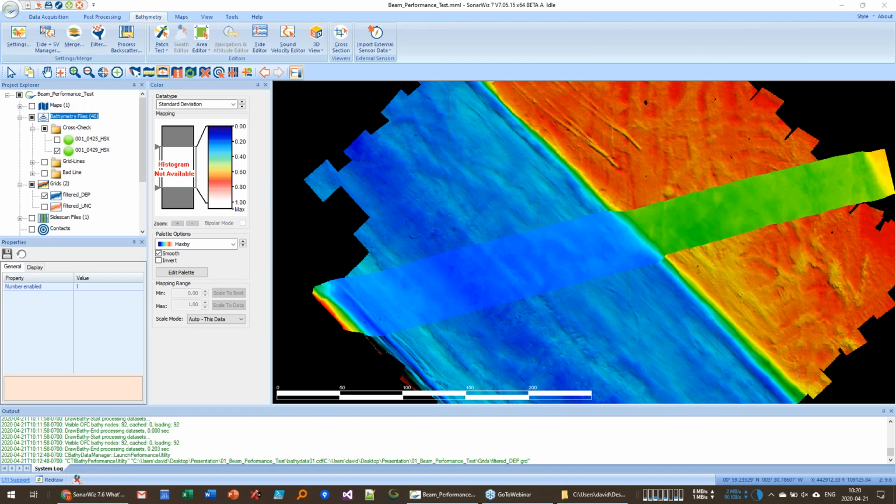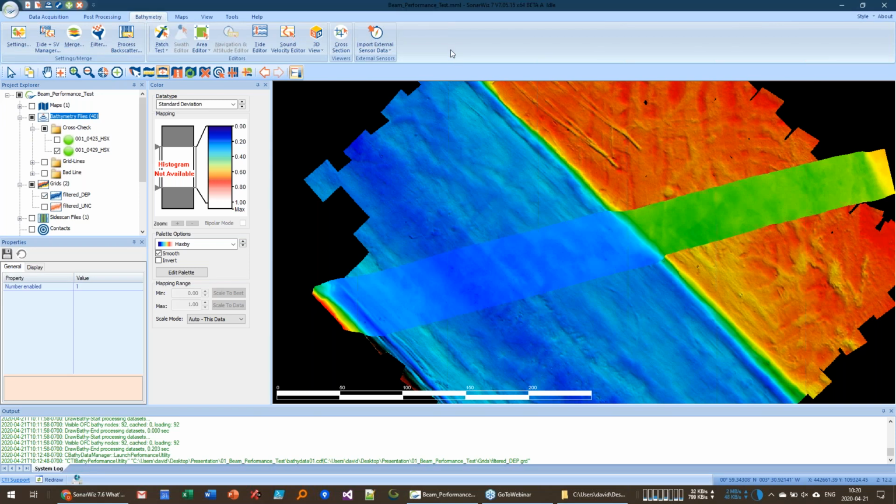I'm not sure I understand what part of it is unique, the test or the new feature. I don't know if it's unique in terms of other software not having it, but I think that it's new to SonarWiz.